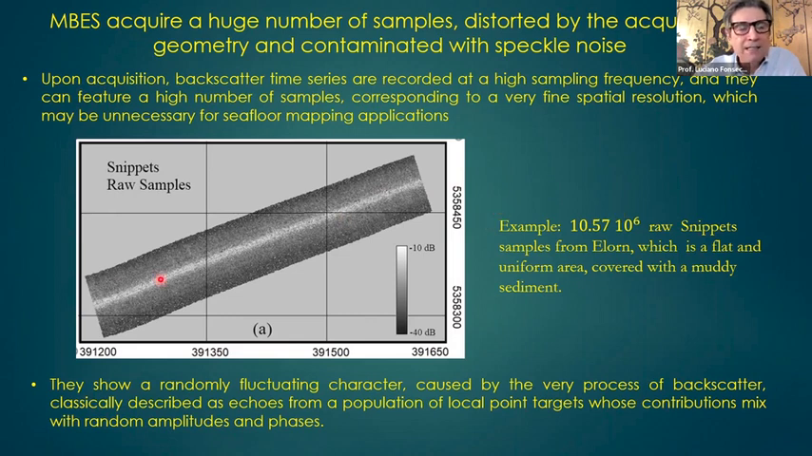I can clearly see a geometric distortion. This is typical of backscatter. You see, this is the navigation. You have very high backscatter at the nadir, just below the vessel, and the backscatter gets lower when you go to lower grazing angles. Another thing that I see here is that it's contaminated with noise.